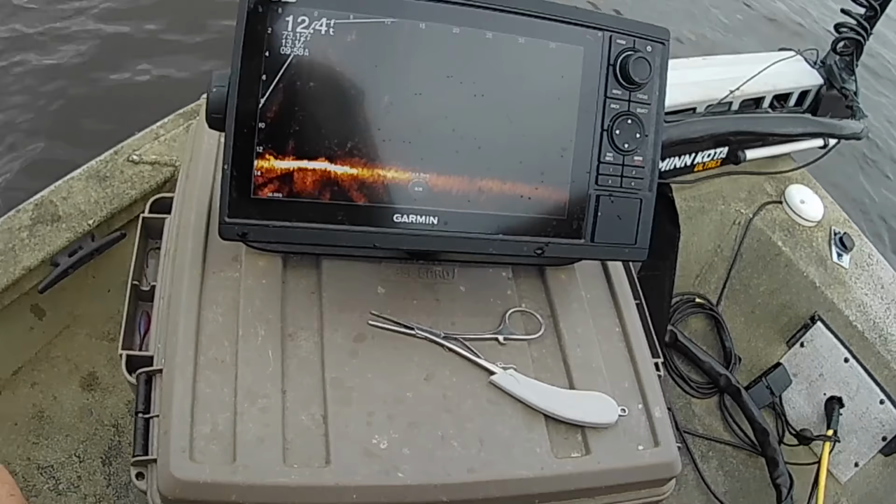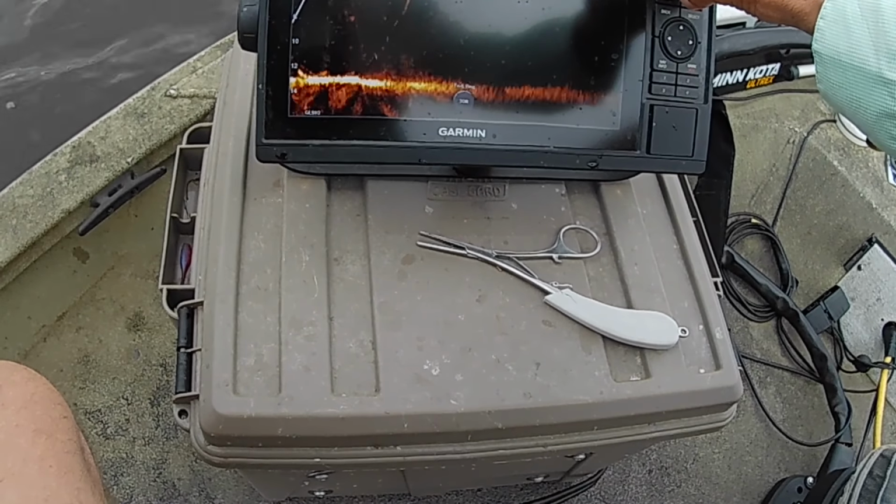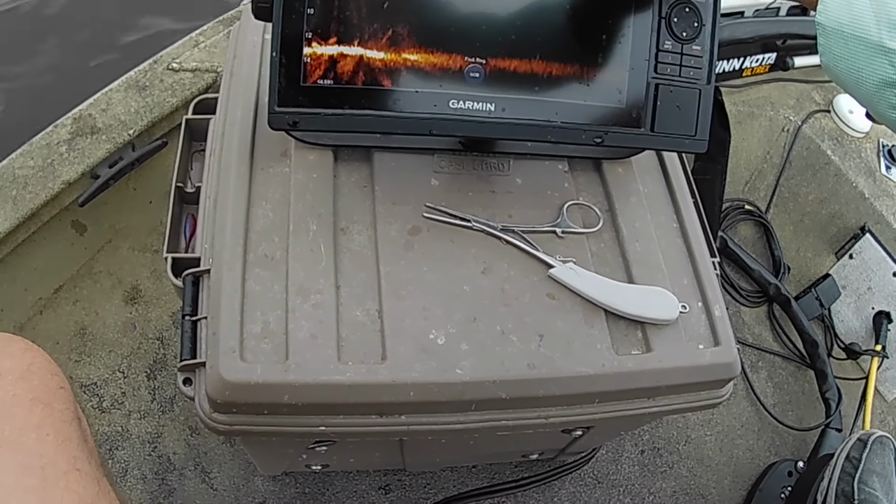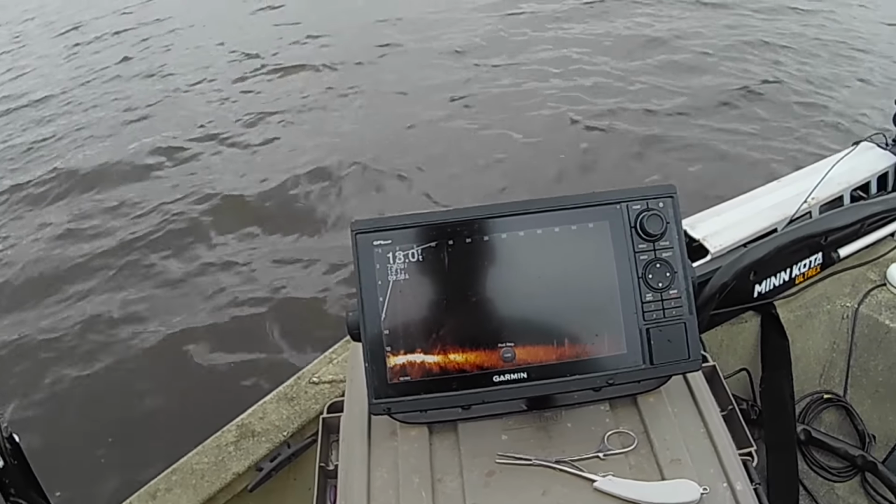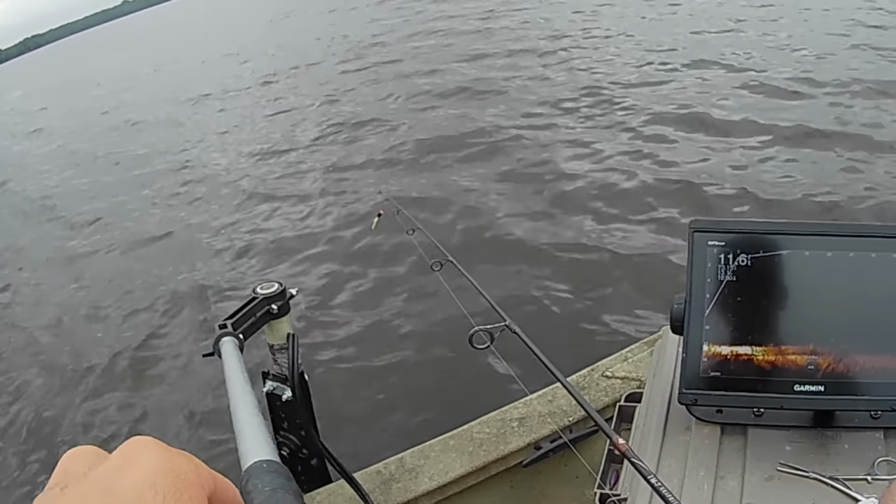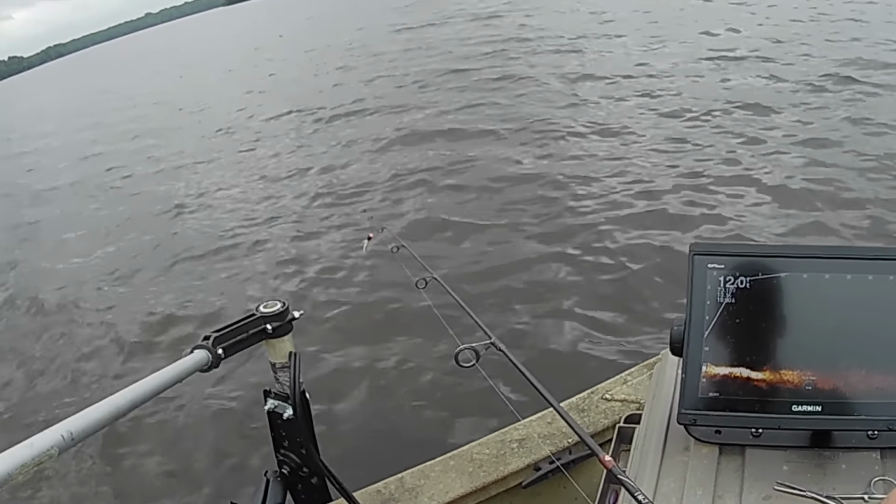I marked some right here close together, so I'm going to turn my distance out here and see if I can find them with the Livescope instead of using my side imaging. They were just right here close. Okay, now I'm on the other spot here. It's right out here to our left. I think I see something crawling around down there on the bottom.